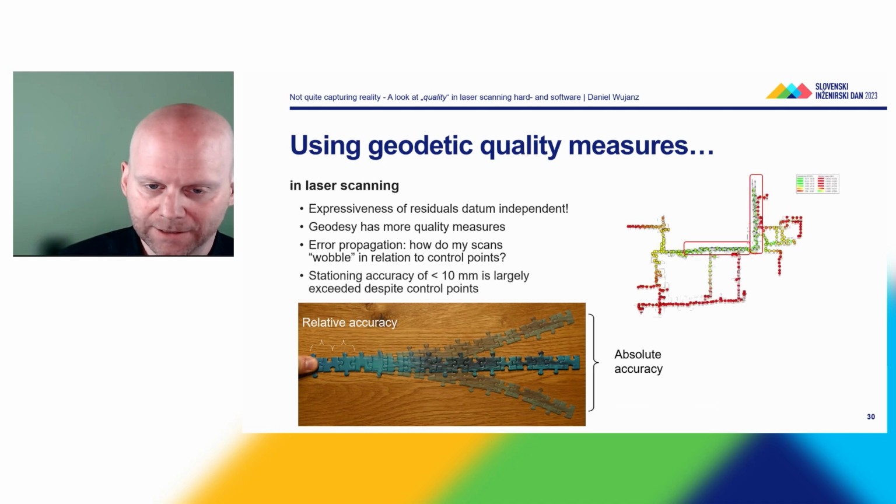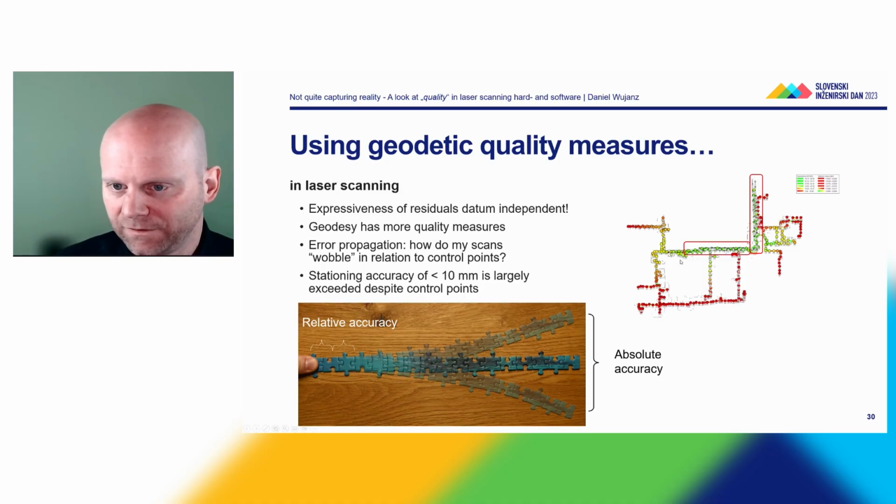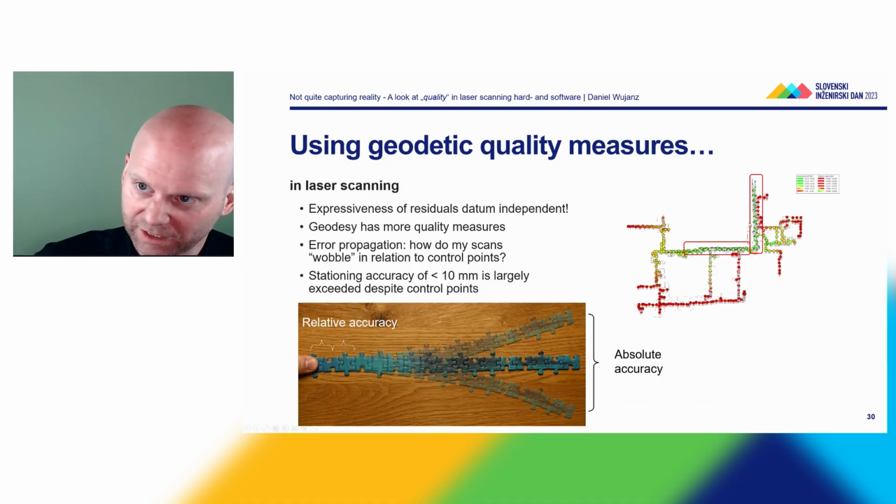And what I can do based on error propagation is compute the so-called stationing error. And we can see here, these are the locations where my control points were. So here you can see the small triangles. These are my control points. And then you can see the colors of the stations. Everywhere where you get control points, it looks kind of greenish. And the further you go away from it, you get this extrapolation.